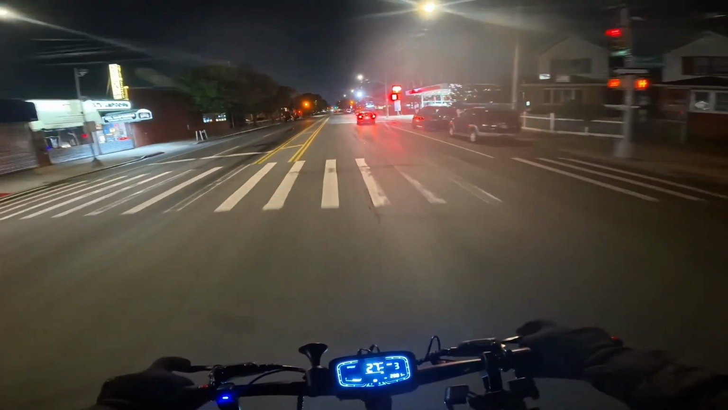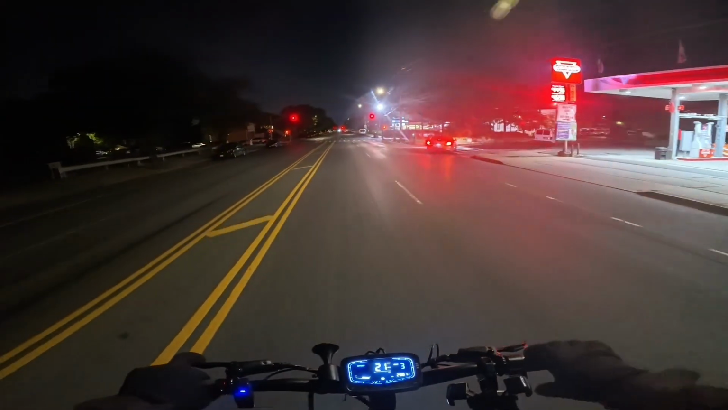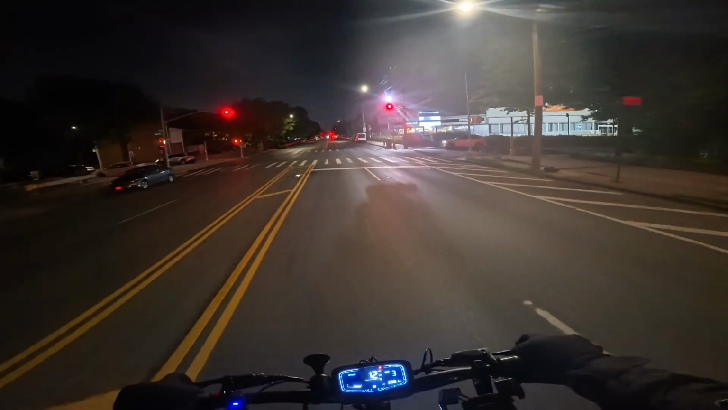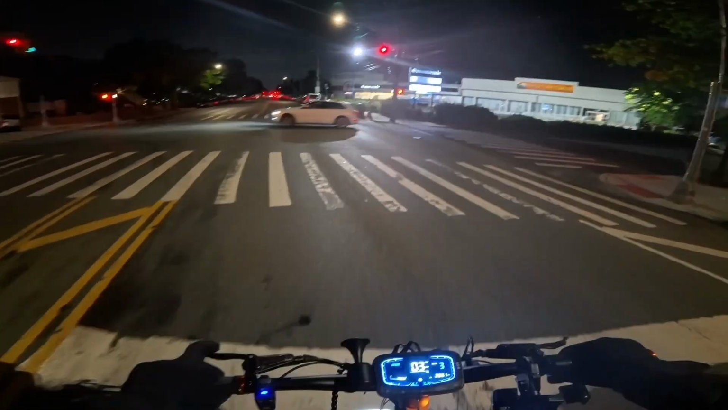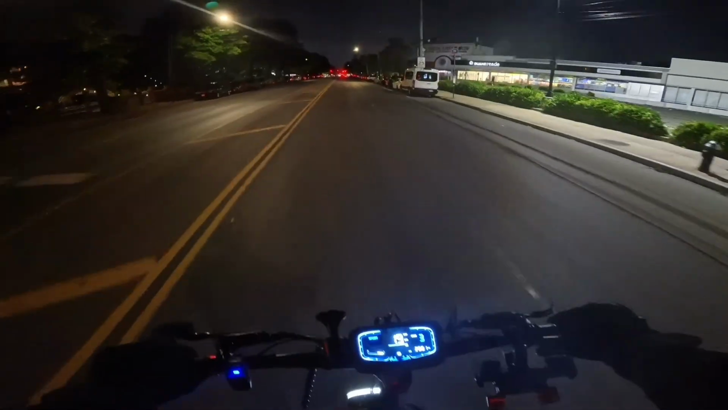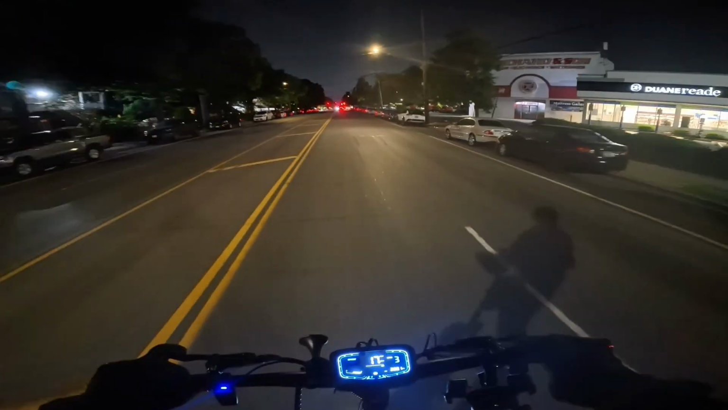Top speed about the same, 62 miles per hour, but the Cabo will get there much faster because of the non-DJI controllers. Literally any controller brand is better than DJI, bro, with the same power output because of the bad torque at the start. If you don't have good torque at the start, you're gonna lose the race and everything.